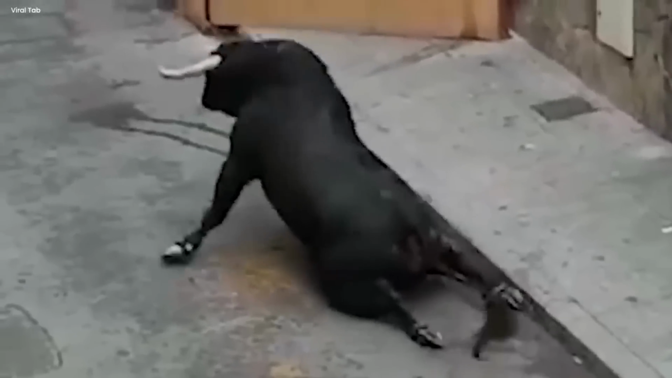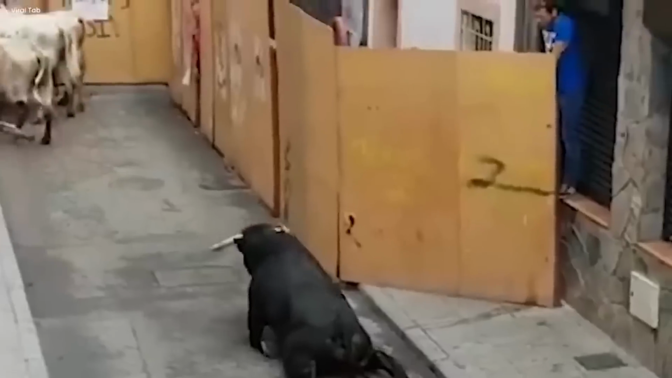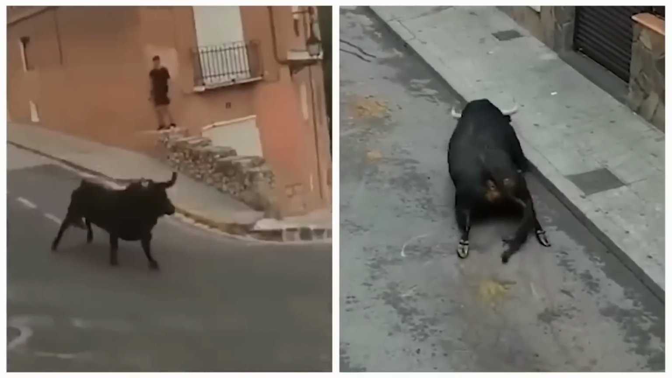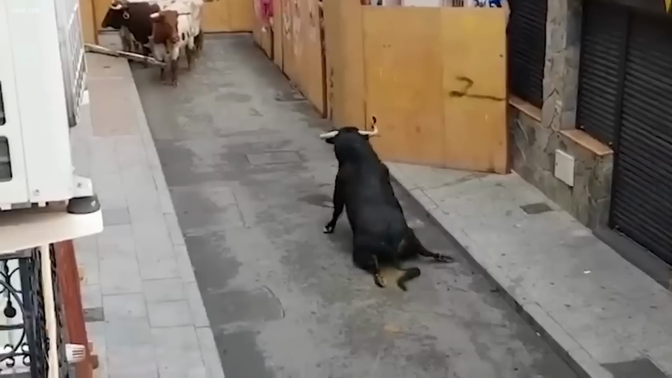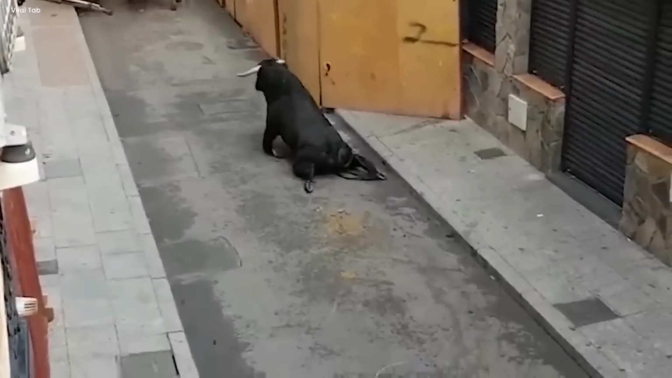The gasps of the onlookers mixed with suspense, creating an otherworldly atmosphere. Silence replaced gasps, a combination of shock and amazement that touched the hearts of those present. In the backdrop of a charming Spanish town with its quaint houses, the paradoxical moment unfolded. The wounded bull, once fierce, now moved with painful slowness. Each step betrayed its unyielding spirit and the haunting echoes of its pain.